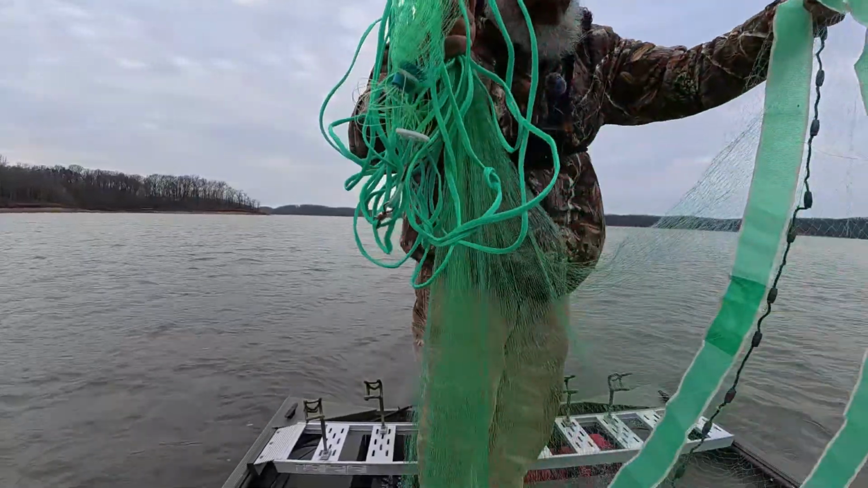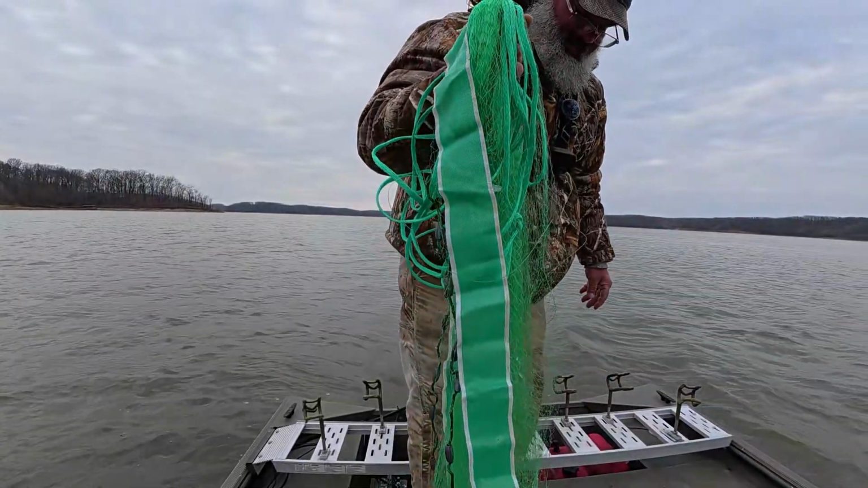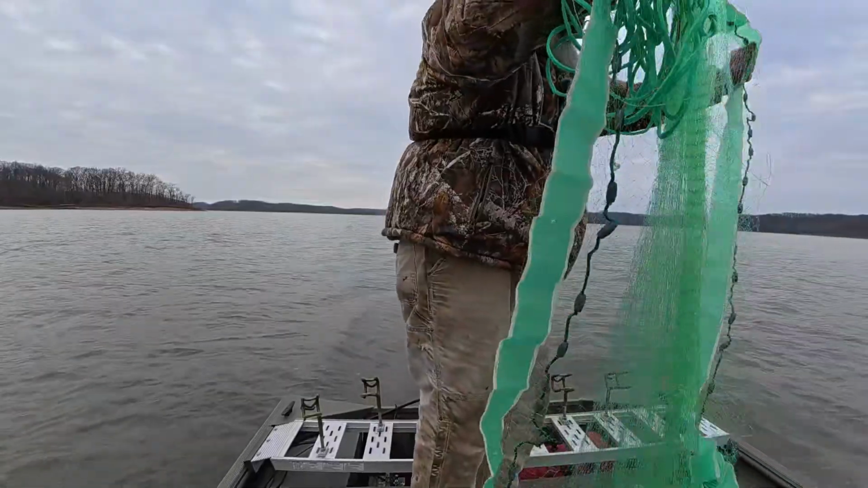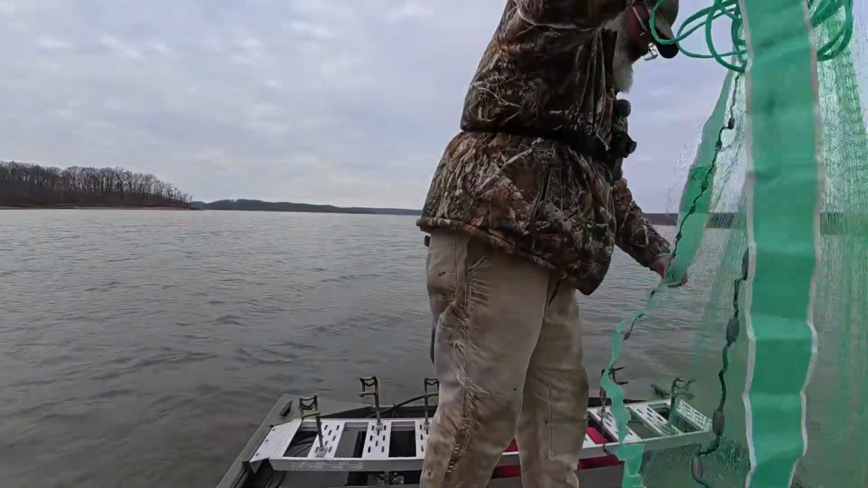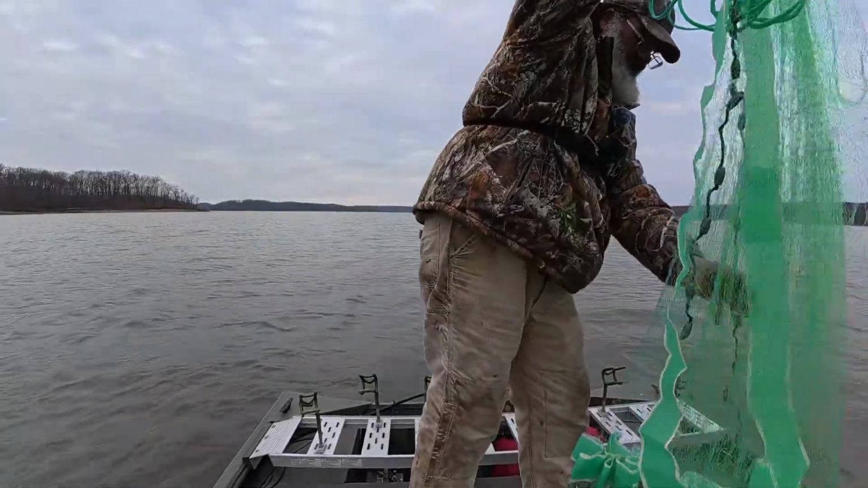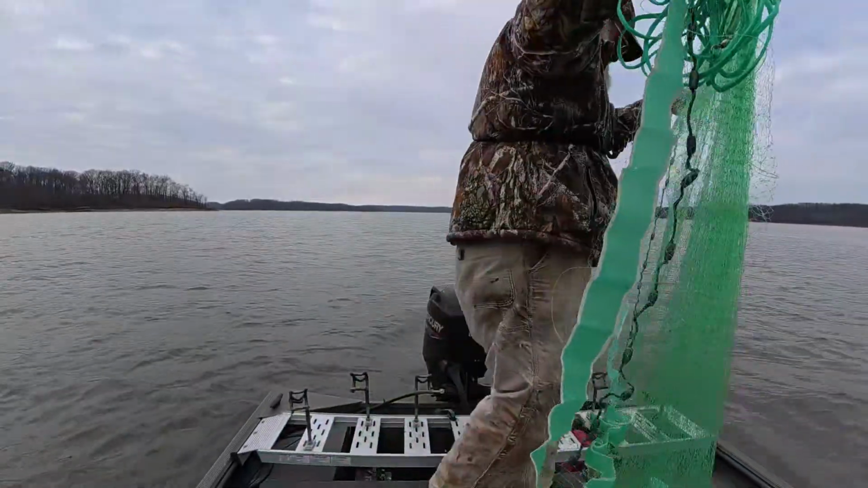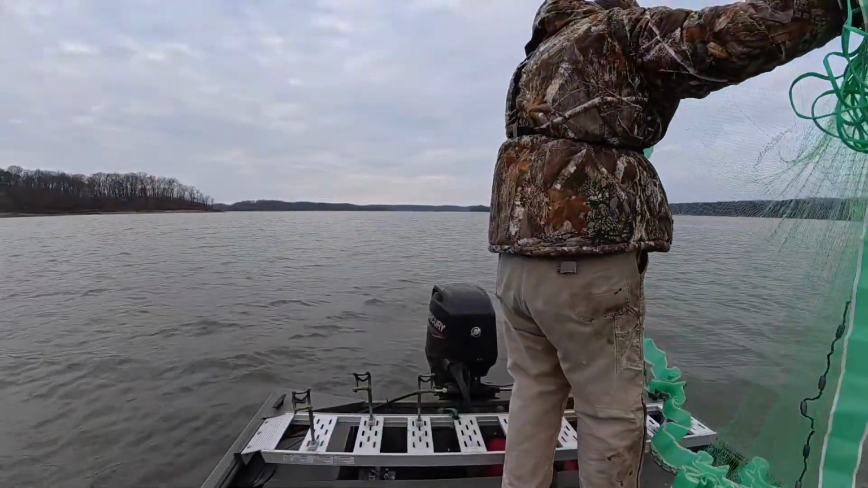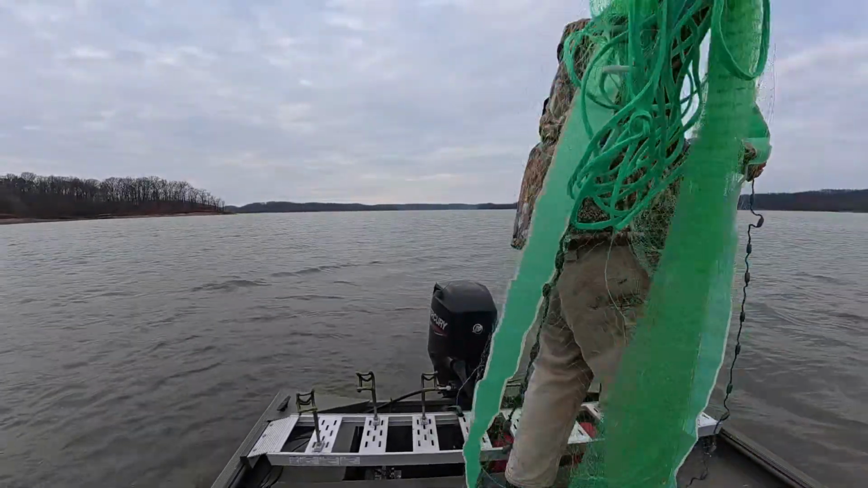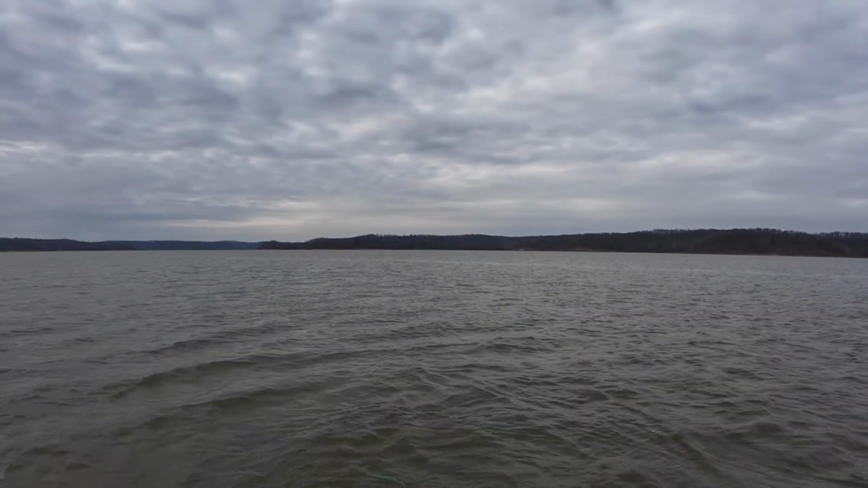I take this lead line, put it over my hand like that, and take the other part, open her up like that, make sure I don't fall out of the boat, and you just throw it out there and it opens like that.